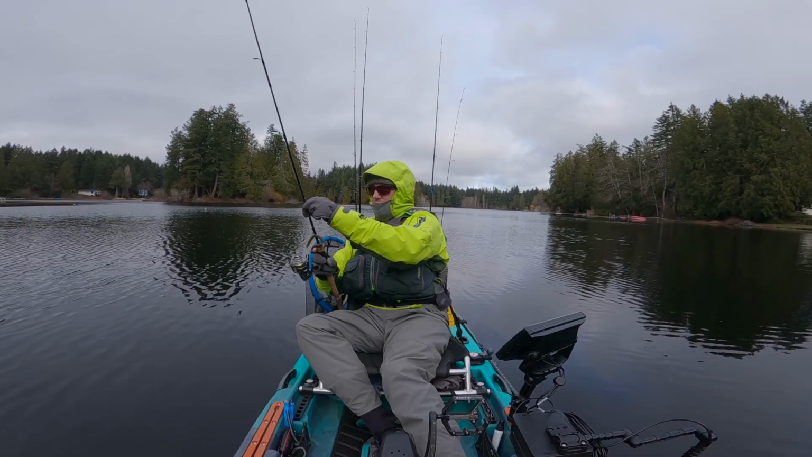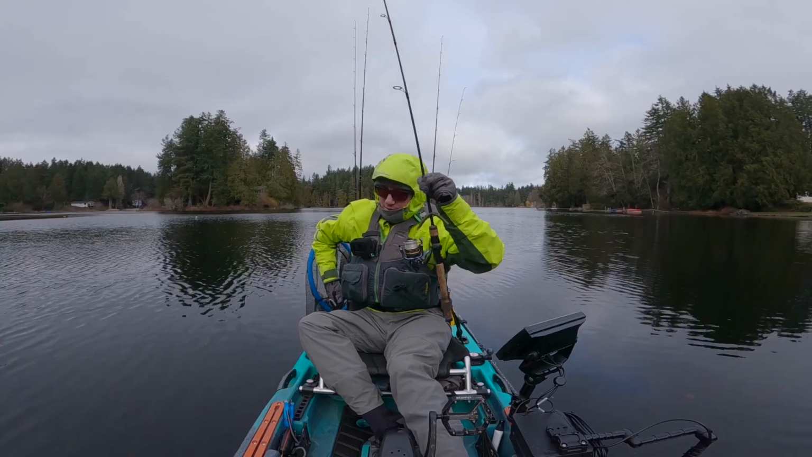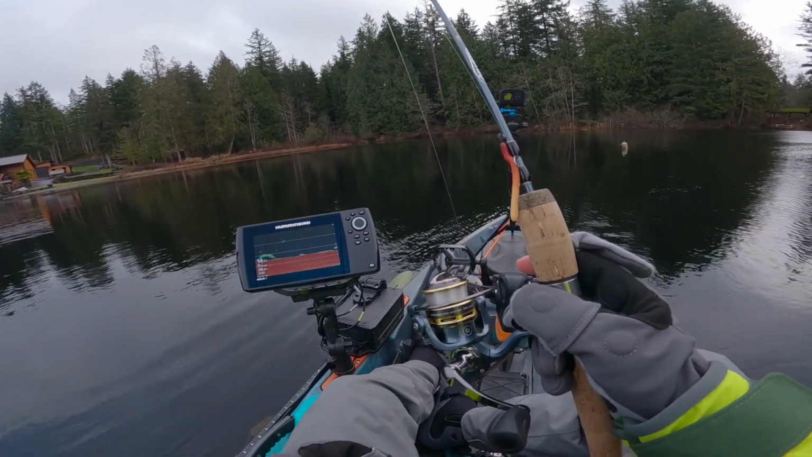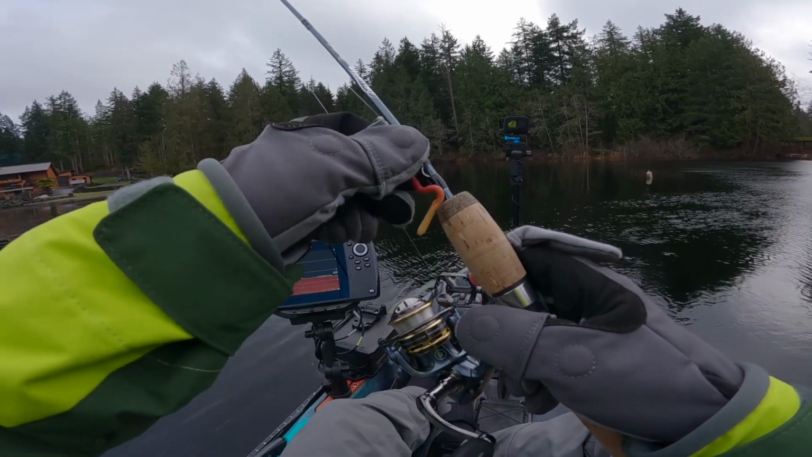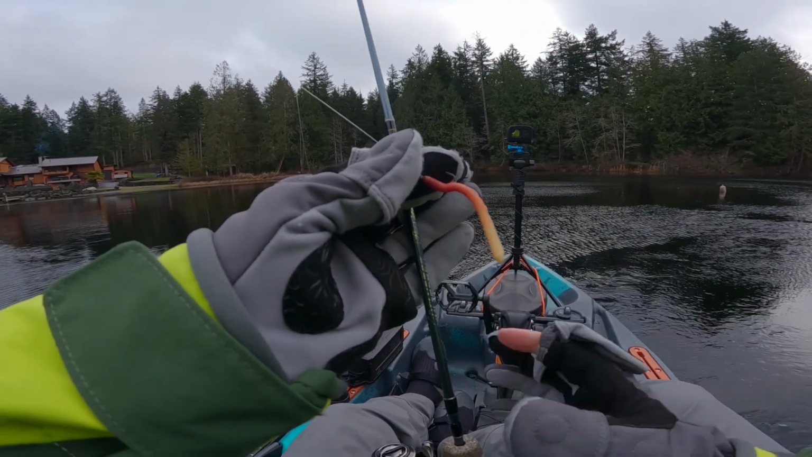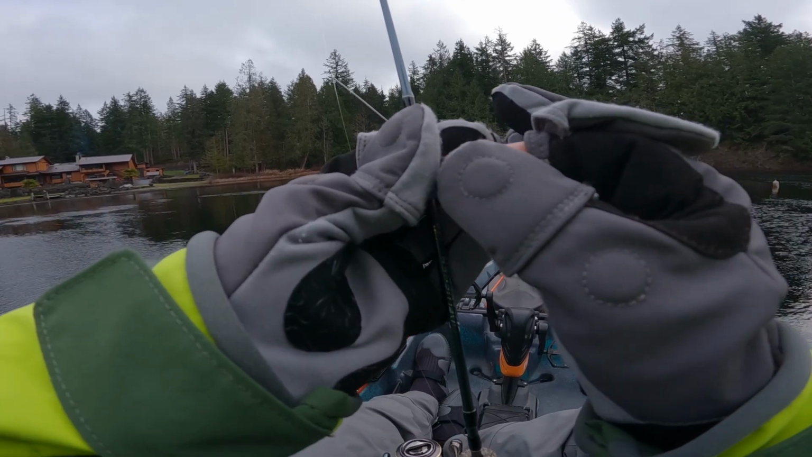As I keep saying, we know where they are. Just got to figure out what they want to bite. All right, we're going to move back in there. We're going to use this little trout worm. This is what we caught a bunch of fish on last time we were fishing. Got a bunch of crappie on it.